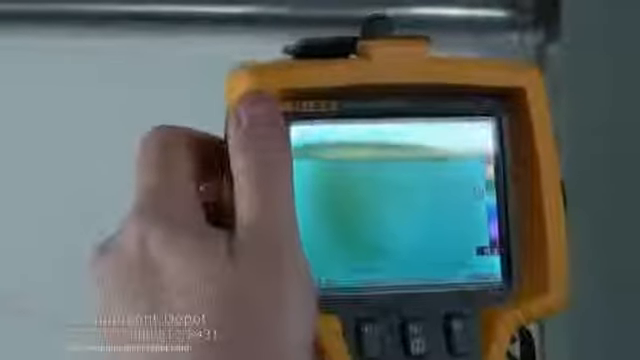I'm here to talk about Fluke thermal imagers, specifically the Ti series portable handheld thermal imagers. This particular model is the Ti32, and we're going to be demonstrating some of the techniques used in thermal imaging and how to take surveys and look around and be able to see different electrical, mechanical, and structural defects that possibly might show up using the thermal imager. So there's the spot on the wall.